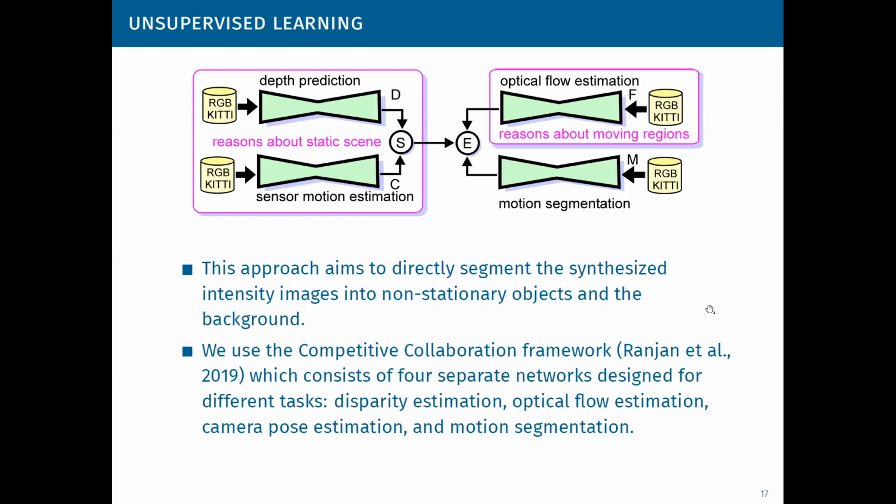Authors of this framework provided network weights for all models trained on KITTI RGB images. The architecture of the disparity network is inspired by DispNet, and the optical flow network is inspired by FlowNet. The camera motion prediction network is a simple stack of convolutional layers, while the motion segmentation model is an encoder-decoder architecture, which is similar to UNet.